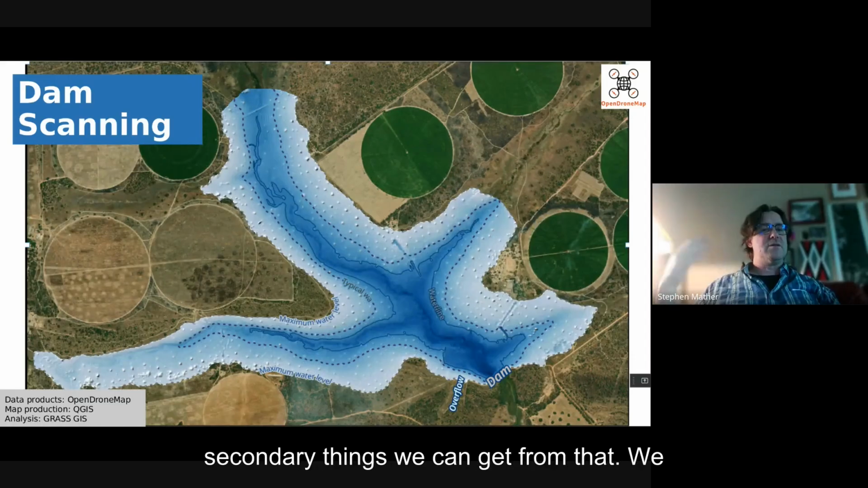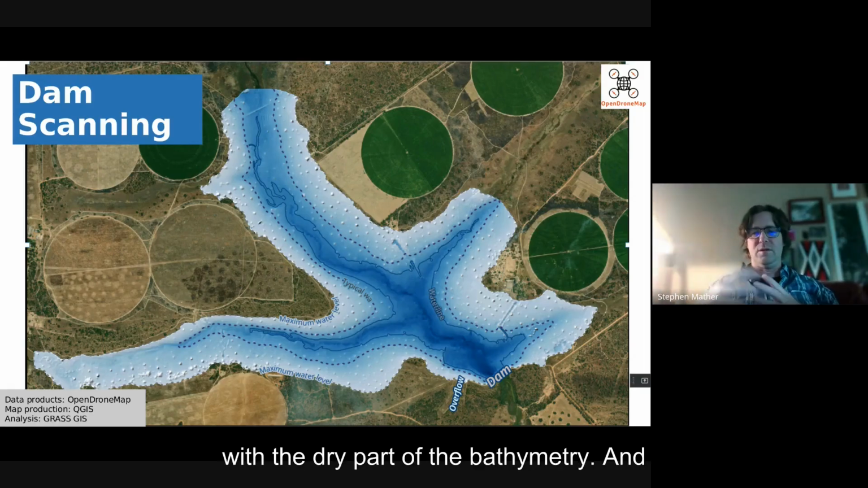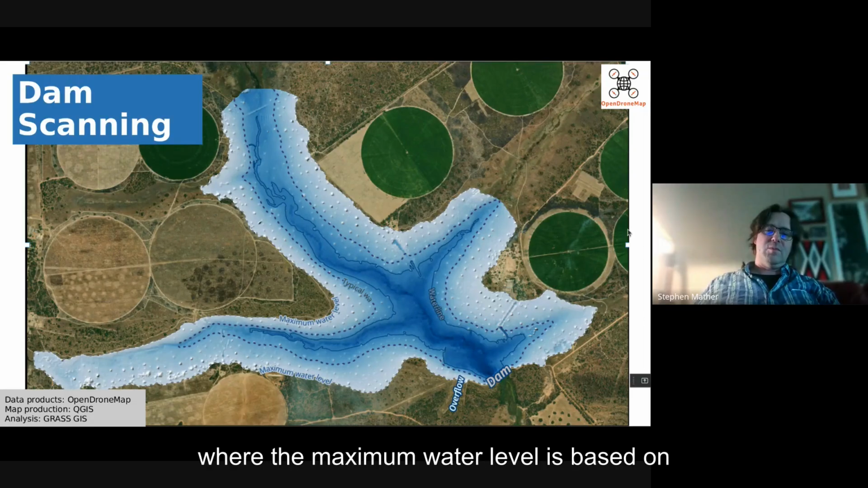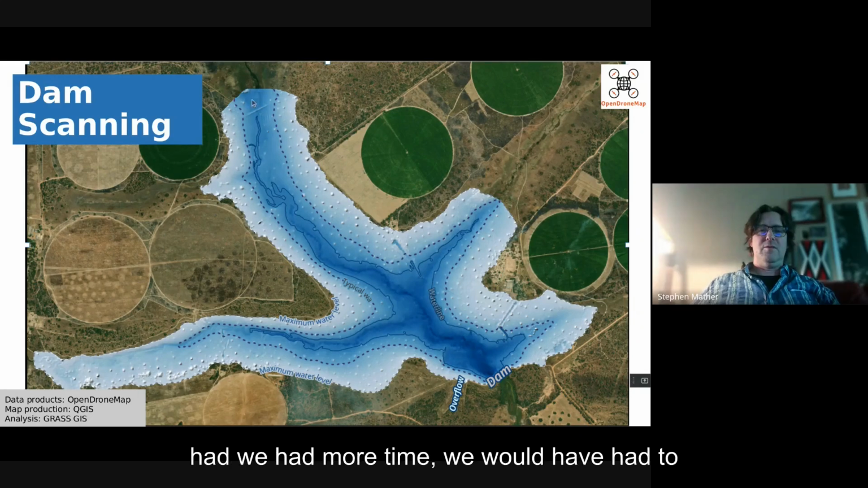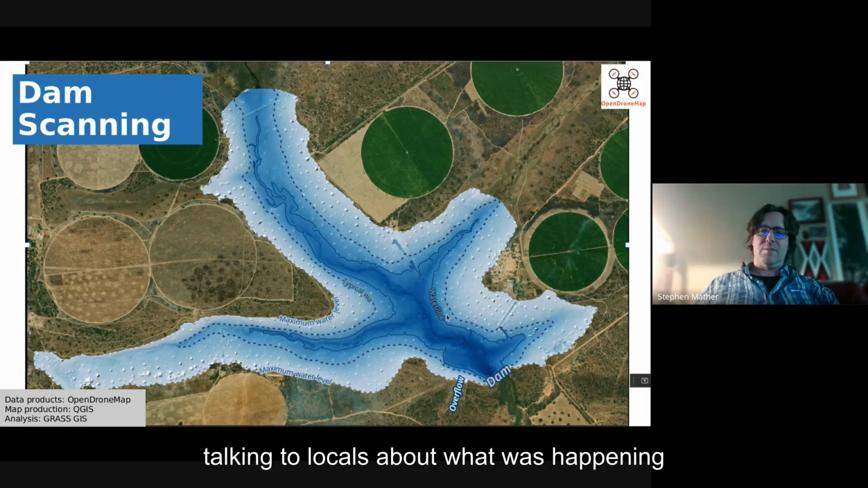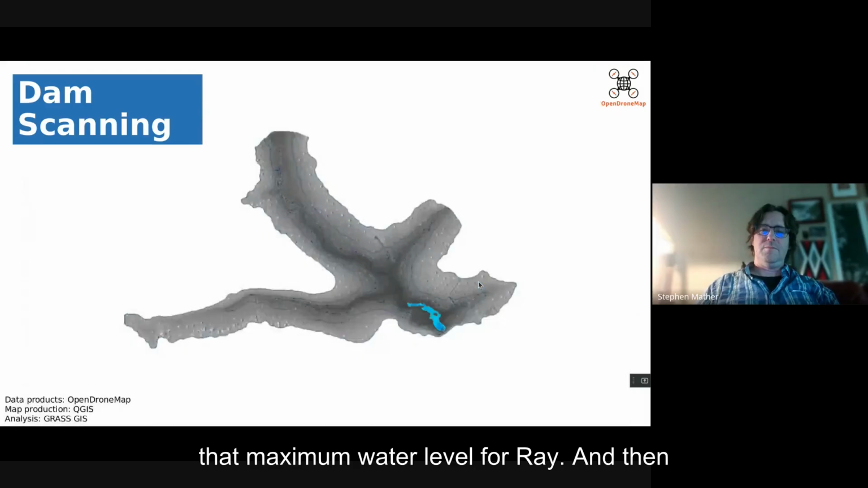The nice thing is the secondary things we can get from that. We got the orthophoto, but now we combine the subwater data with the dry part of the bathymetry, and now we can start to run scenarios. We know where the maximum water level is based on what the overflow height is, so that's easy to determine. You can see that had we had more time, we would have had to go further north along Ray's Reservoir, and maybe a little bit more northeast here as well. But we were able to fill in the typical water line based on what we knew from the field and from talking to locals about what was happening there. The current water line, as well as that maximum water level for Ray.